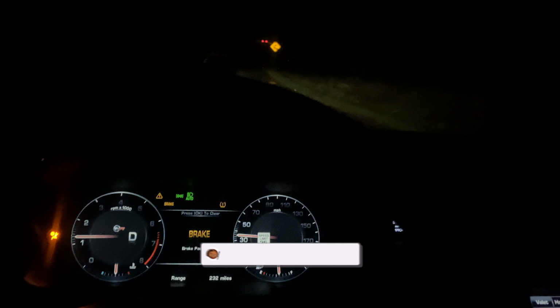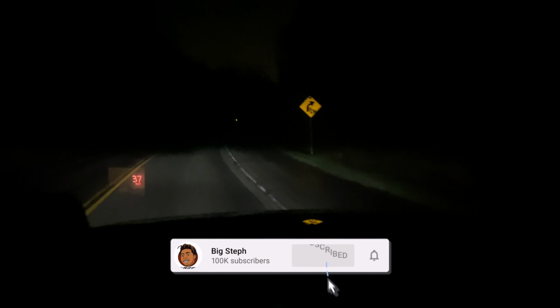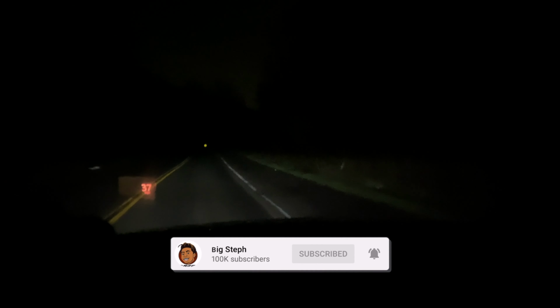I'm in the Range, man, as y'all can see. This is sweet. I got nighttime POV for y'all. If y'all can really hear me, nighttime POV, you know what I'm saying? And it's raining outside, too. I'm recording on my phone.